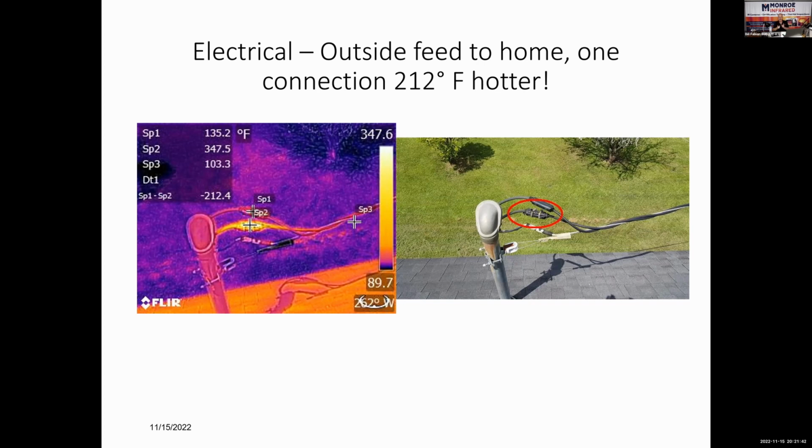There's a calculation, and to use NETA standards, you have to reference that temperature rise to a 50% load factor. And as you raise the load, you raise the temperature, but it does not rise linearly. It rises exponentially. It went from a 2-degree rise to a 54-degree rise with only an 8 amp load. That's a serious hotspot on that breaker.